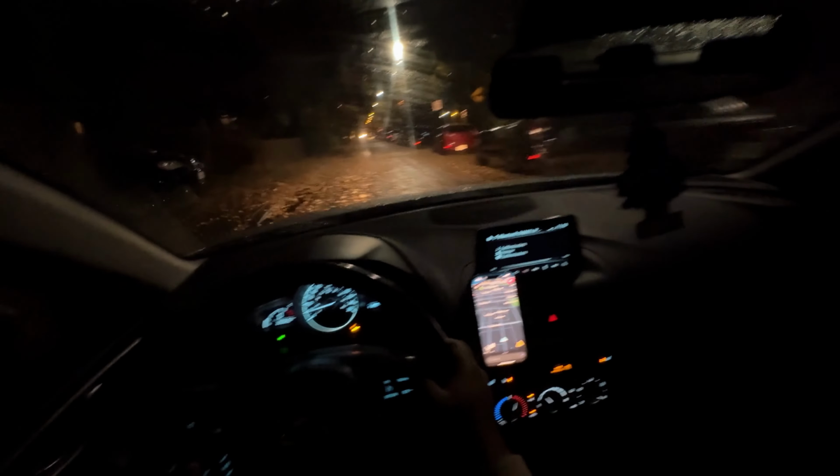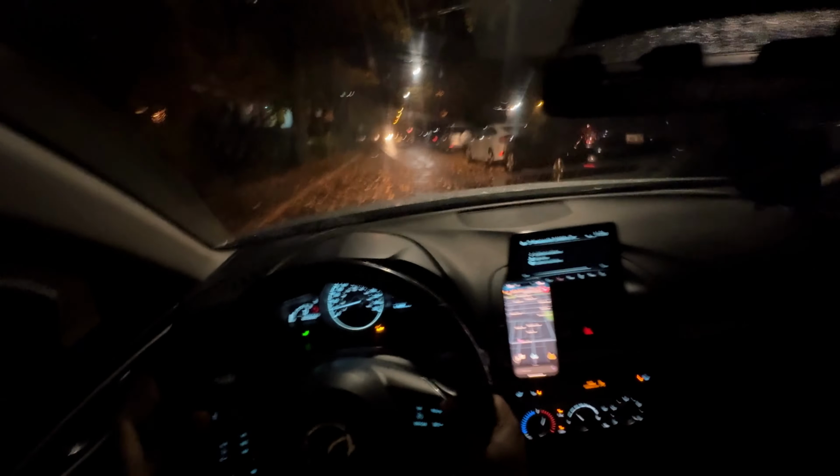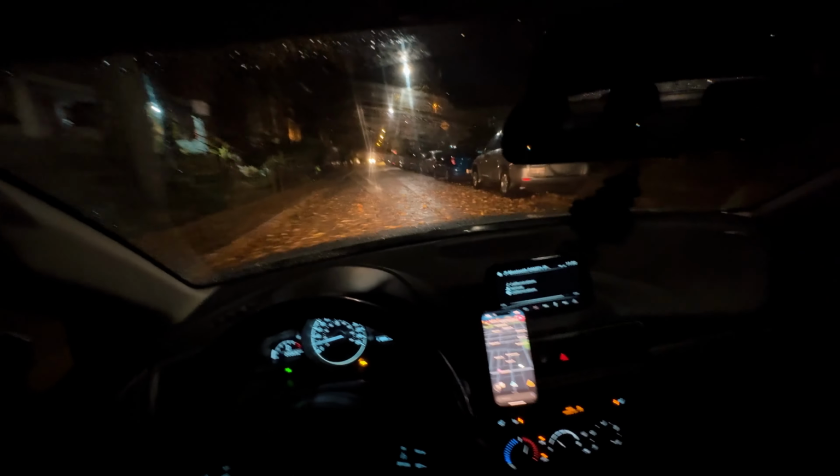Minor stop. Are the leaves on the ground today? Oh yeah, it was windy earlier, like super windy for some reason, but I think that's all gone now. So yeah.